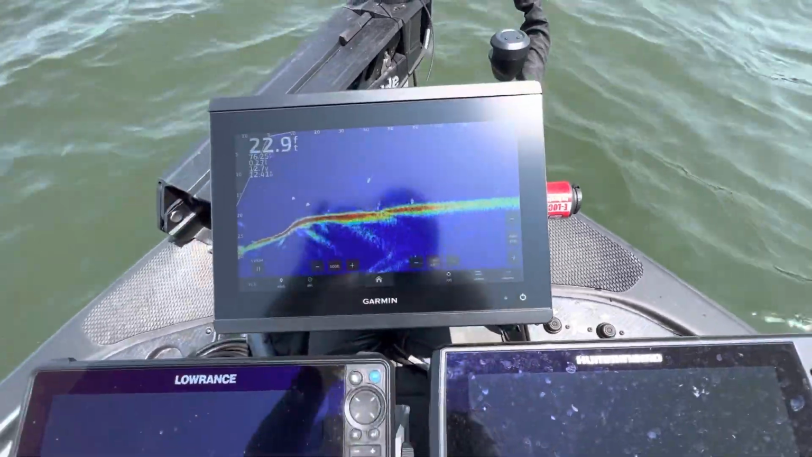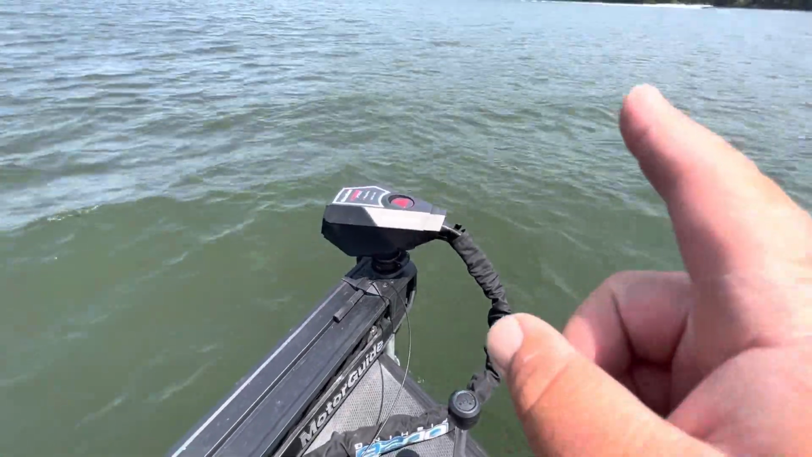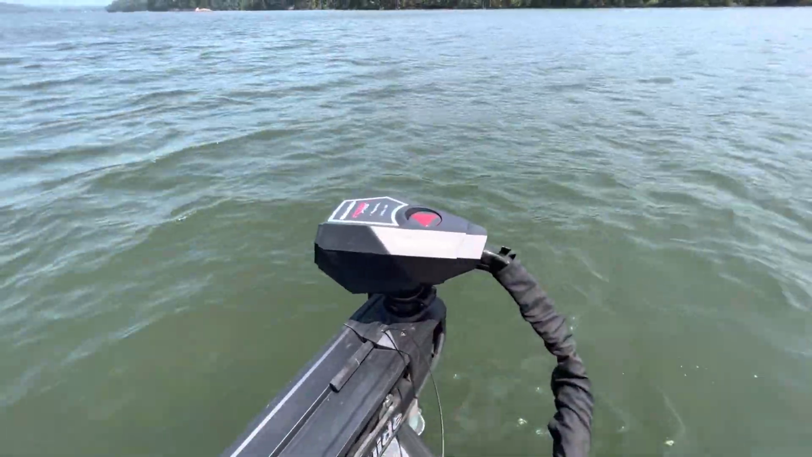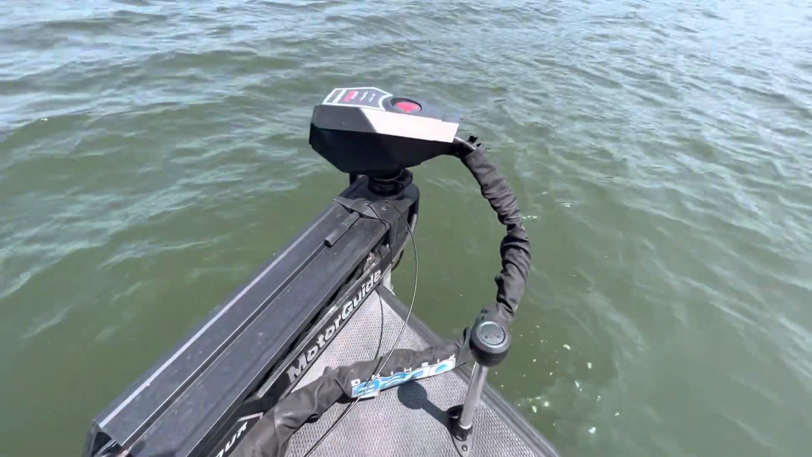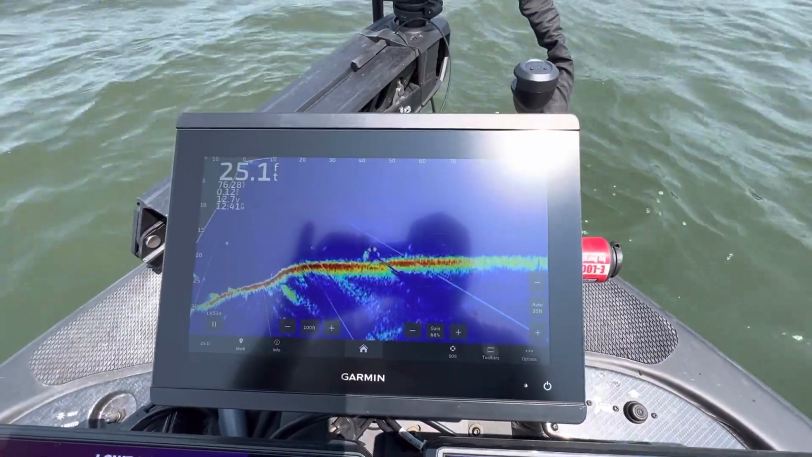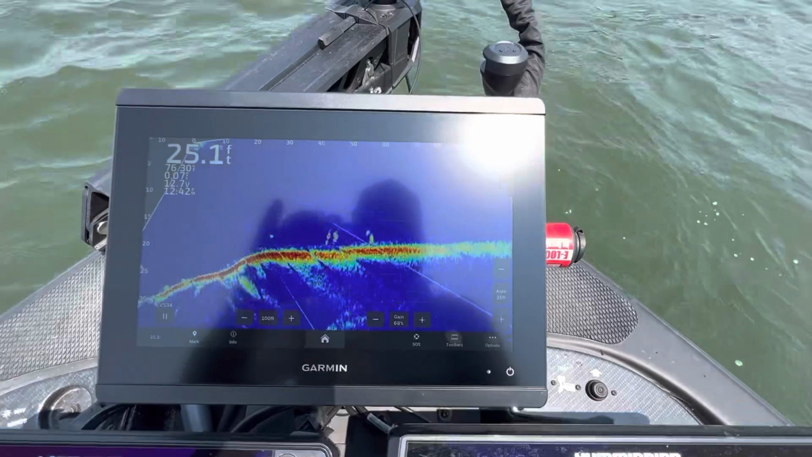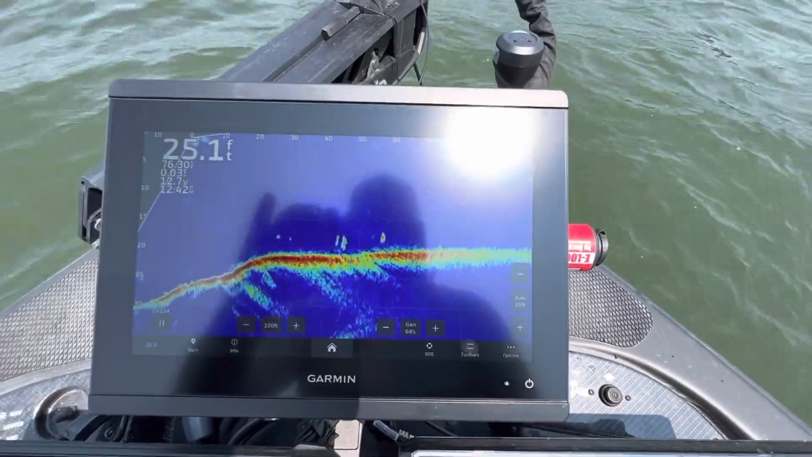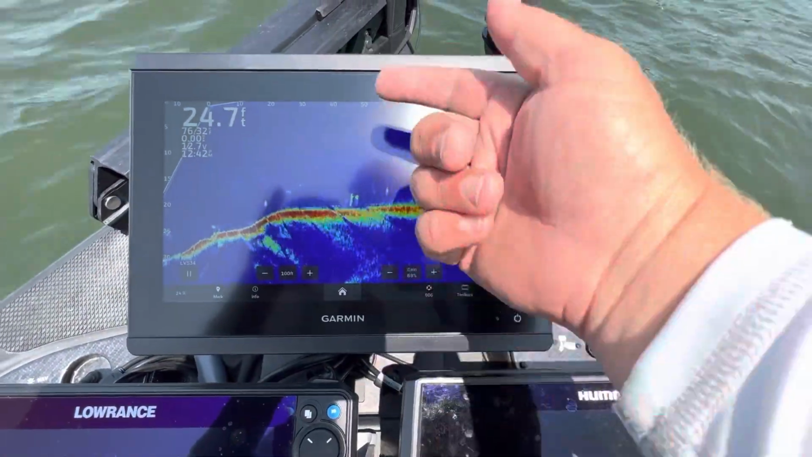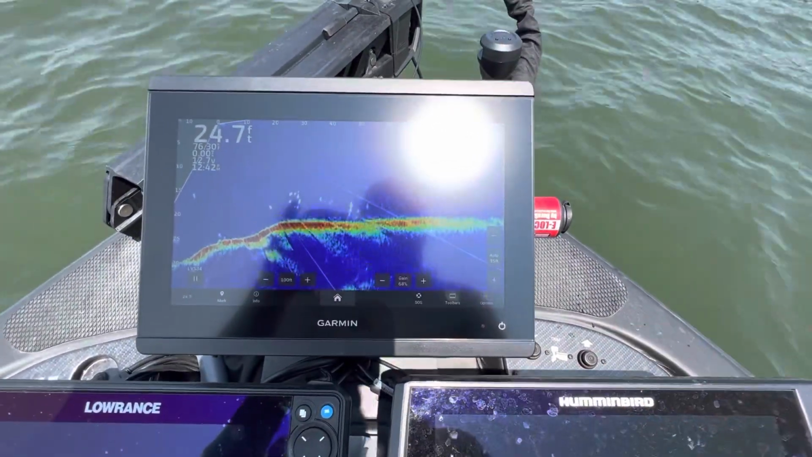But as far as the settings go, first off, I've got the transducer on the bottom of the trolling motor as opposed to the shaft of the trolling motor on my Motor Guide Tour Pro. I tend to like that situation better than putting it on the shaft personally. So as far as the settings, you've got a handful of different settings that you need to pay attention to. You've got the distance, and then you've got the depth range, and then you've got your color palette. Those are essentially the most important.